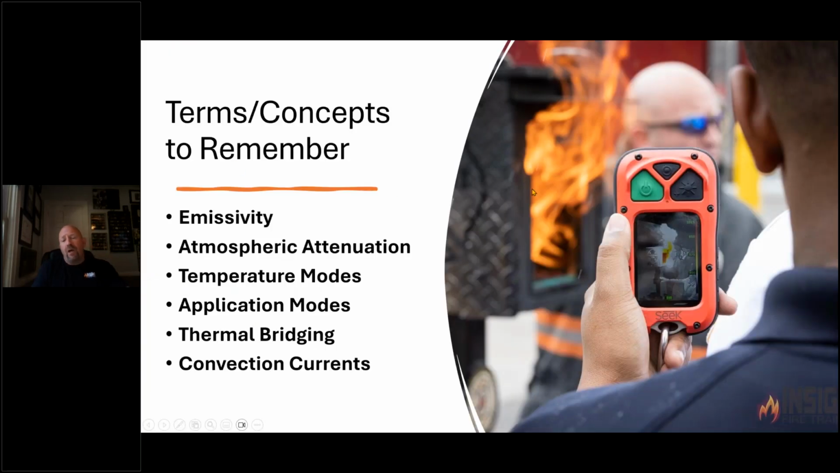So here's some terms and concepts to remember as you move through here. Probably the most confusing and difficult word to say is emissivity. We'll talk about that. We're going to talk about atmospheric attenuation, what can interfere with the camera's ability to measure something. Temperature modes versus application modes. I've already given you kind of a teaser about application modes like survey mode, search and rescue mode, electronic thermal throttle, hot area detector. Those are all features that manufacturers offer to find things. They're considered investigative modes. And then the concept known as convection currents. We need to understand that.